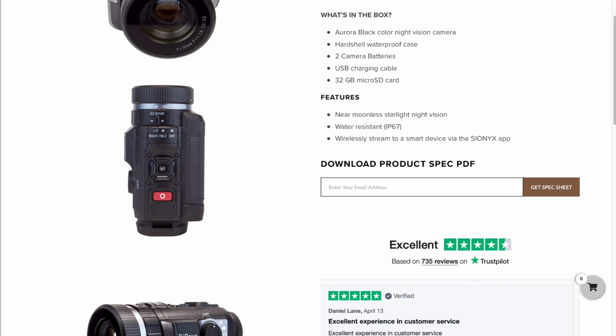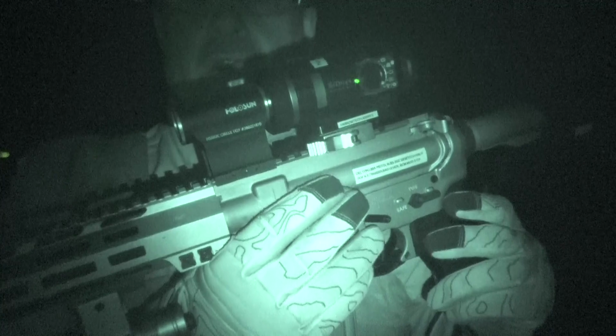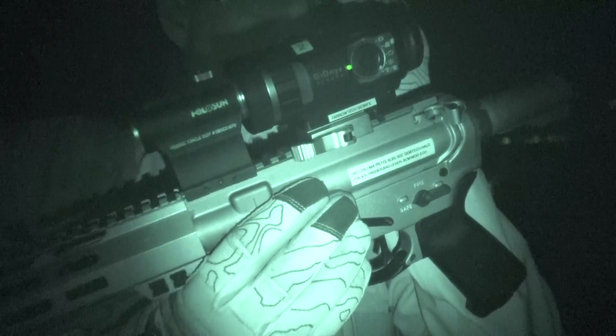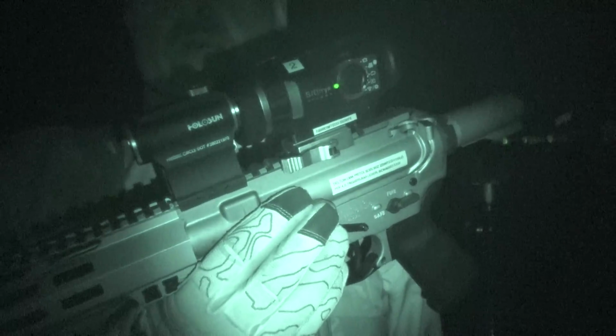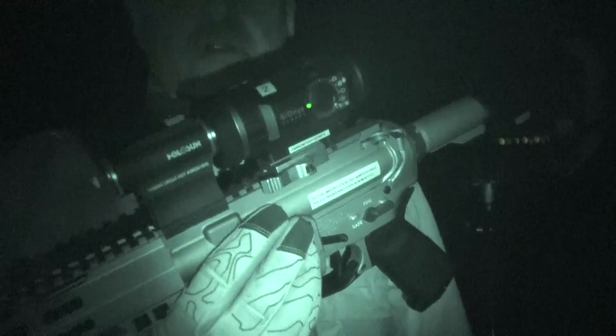It's also not $5,000. So some guys get a little unrealistic in their expectations of gear. They go, well, it's $700 and I expect it to be waterproof, tank proof, mine proof. No. But for limited use, if you can take care of the unit, it's a recommend.